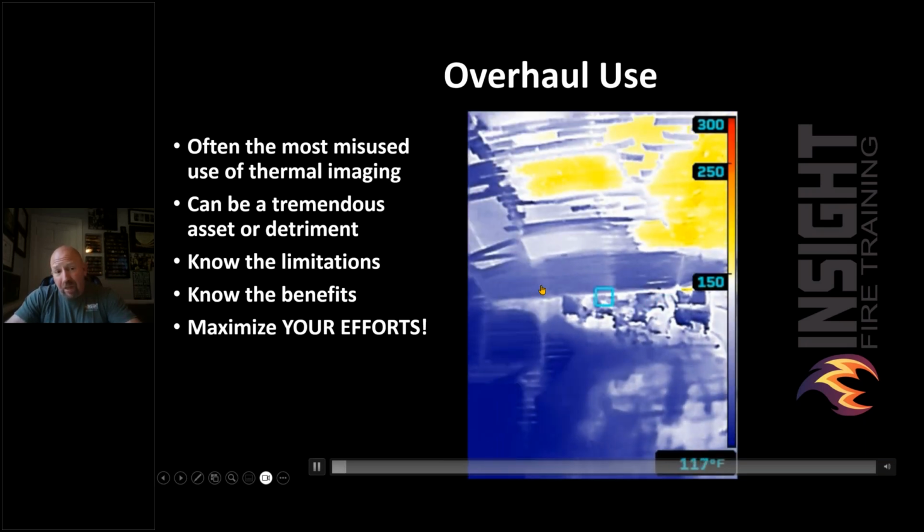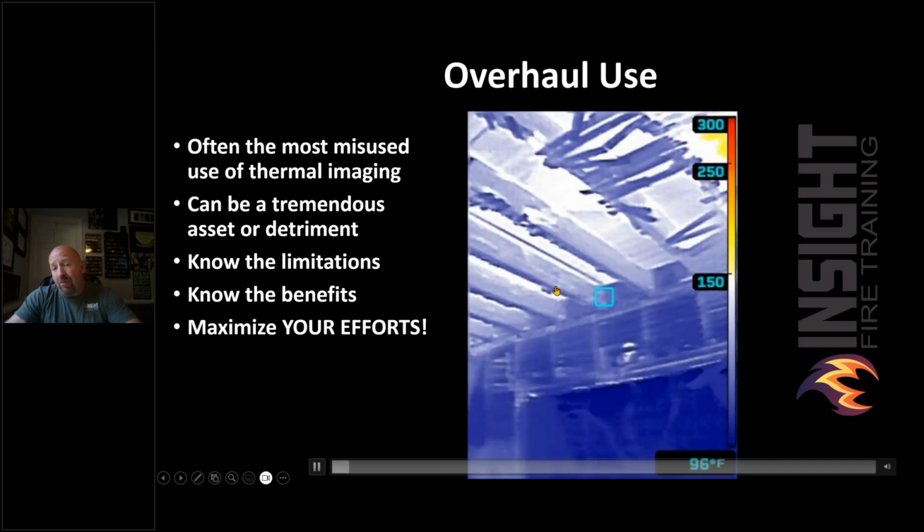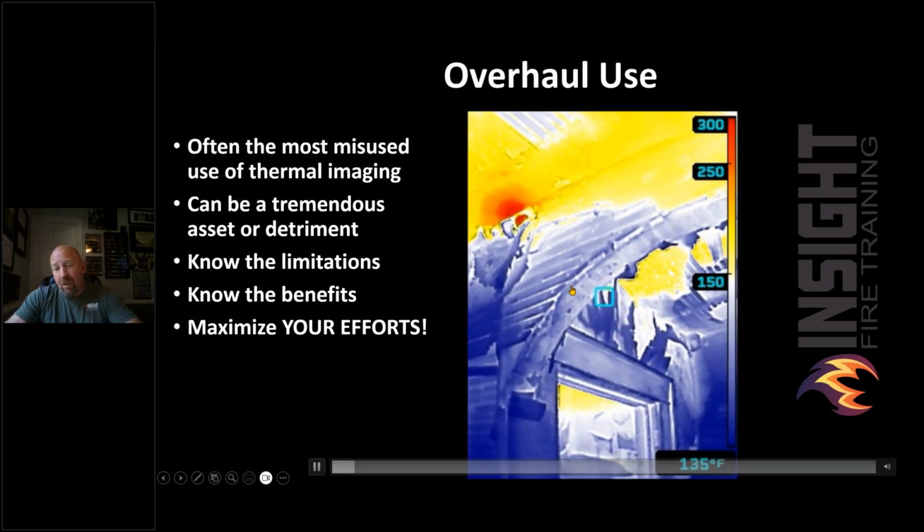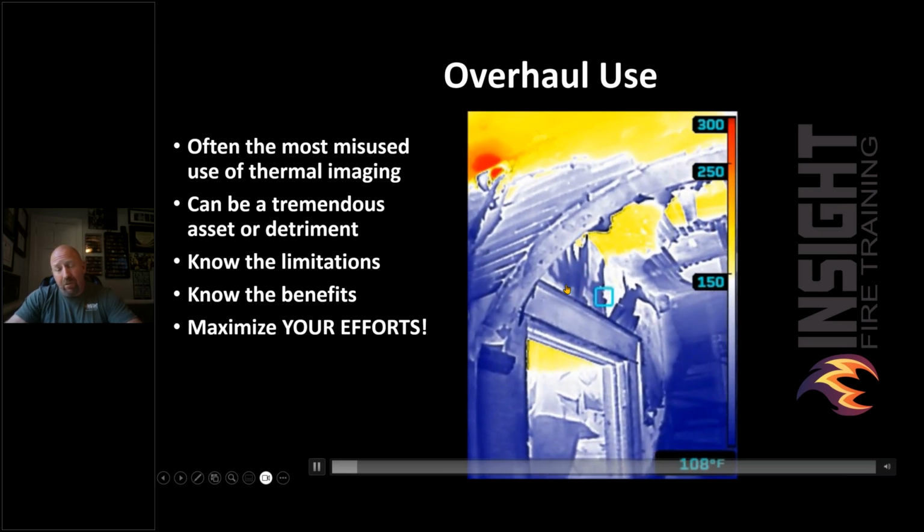So this helps you see this, because one of the problems I have is the most misused way the camera is being used, in my opinion, is search and overhaul. They're not using it correctly on those two.